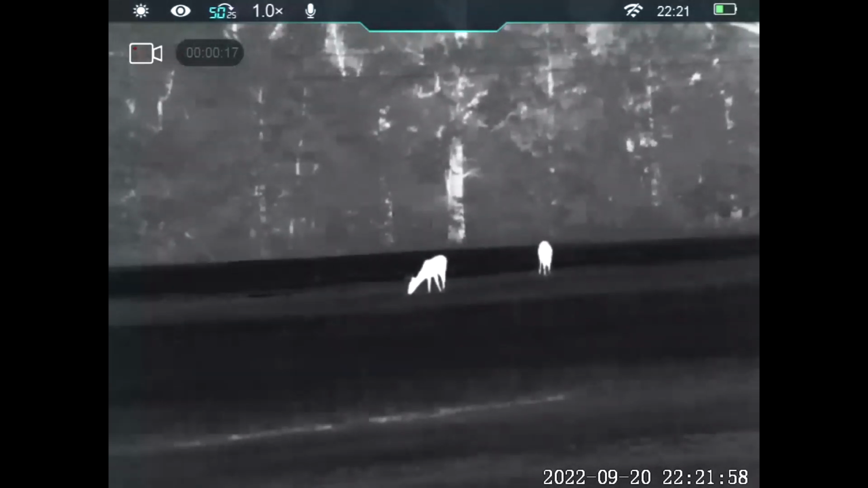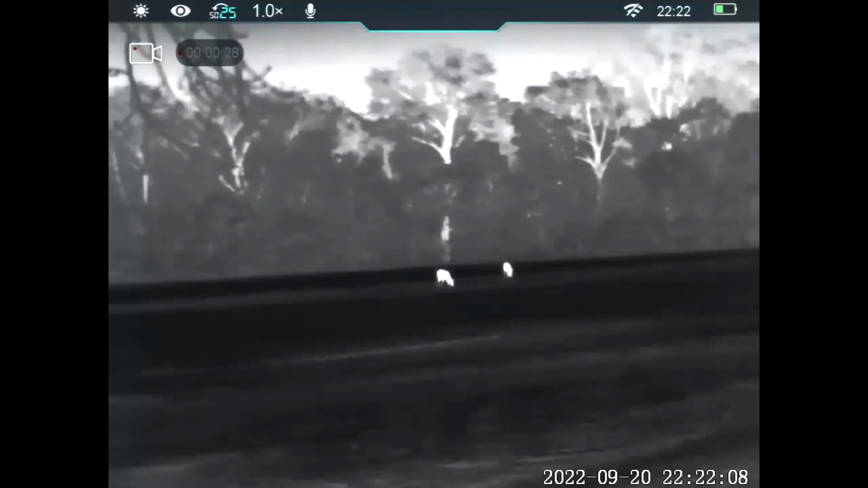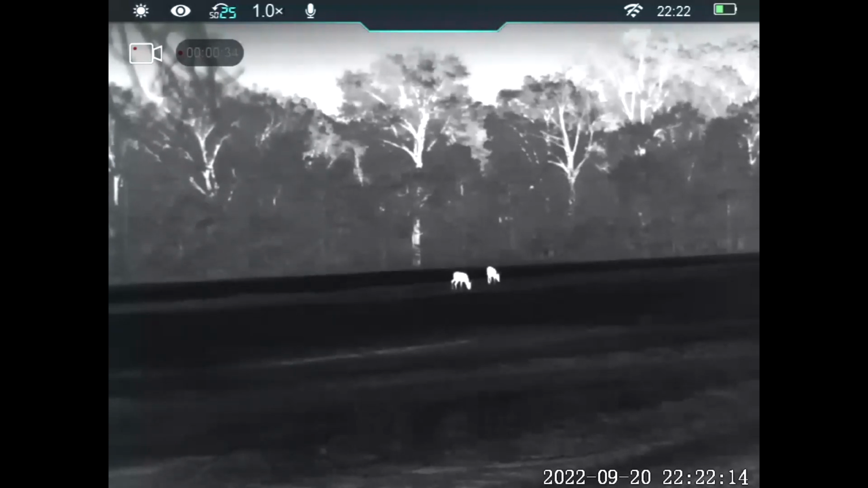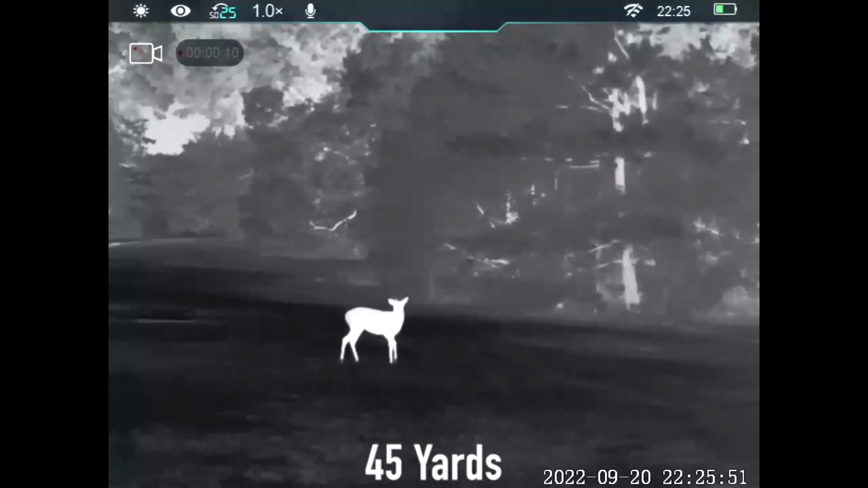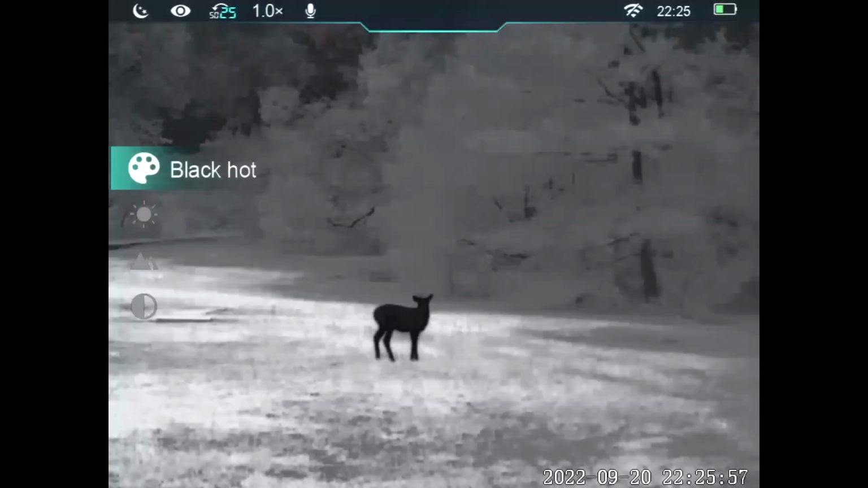So when you're at the 2-power optical, you've got a very, very wide field of view, 92 feet horizontally at 100 yards. When you go up to the 4-power, you still have a very generous 46 feet horizontally at 100 yards. The unit does include video recording, no audio. It has Wi-Fi for the InfiRay Outdoor app that you can stream to. You can pull your videos and stuff off onto your phone, what have you.